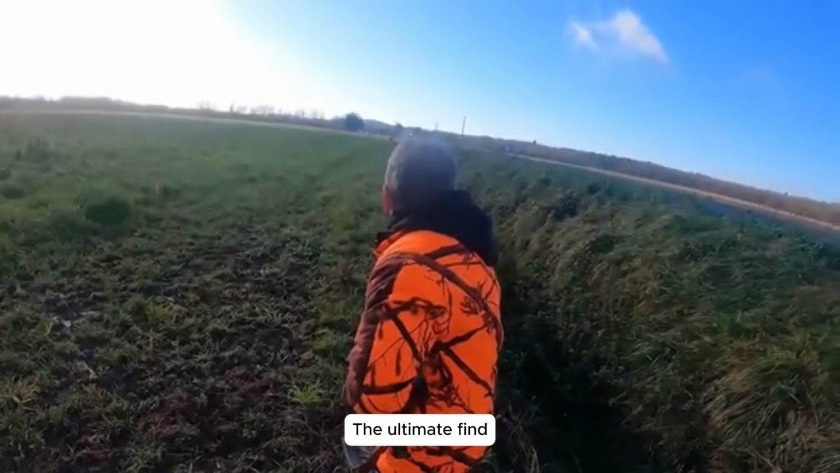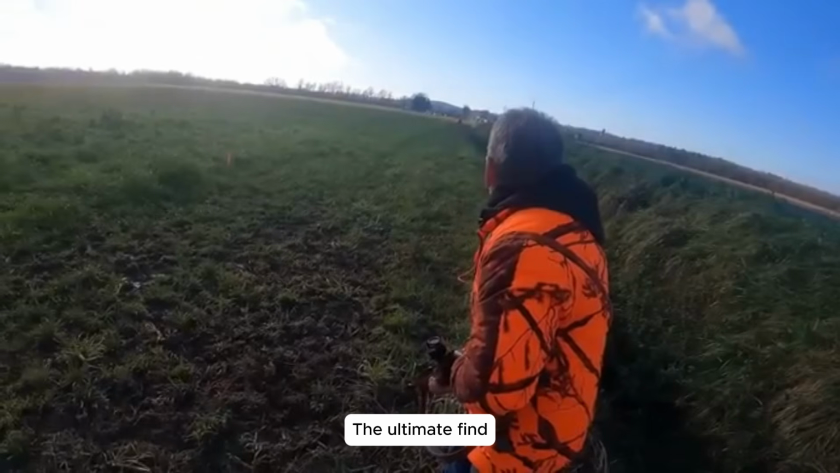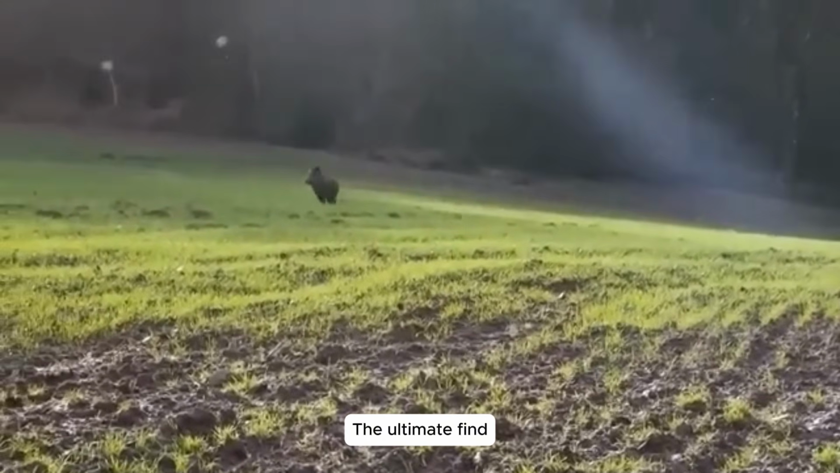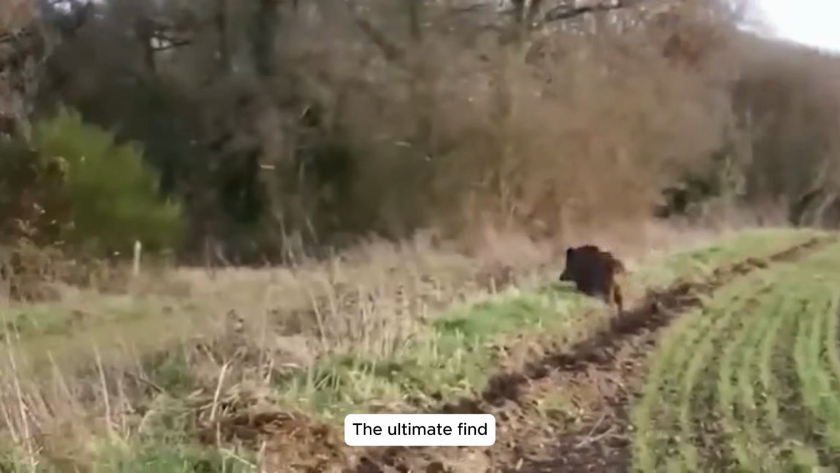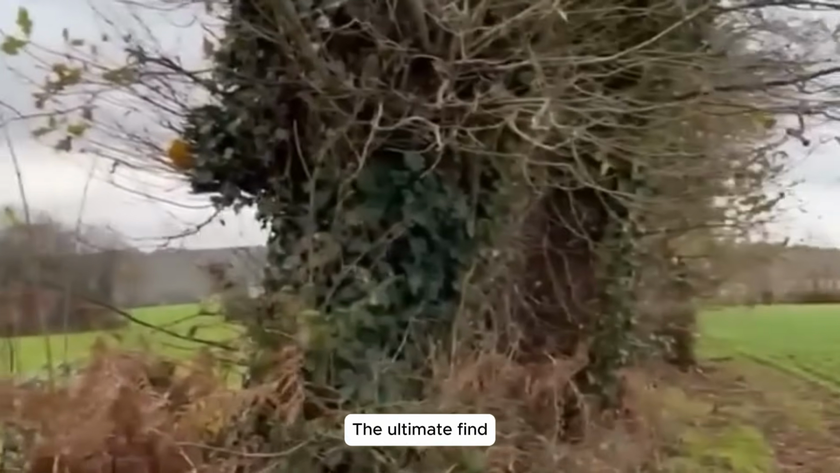Pursuit of a lone boar. A report of a lone boar to the south sent Thomas racing into action. Maneuvering his ATV with expert precision, he closed in on the target. At the perfect moment, his shot struck like fate, dropping the beast in its tracks. Every move was a testament to our commitment to protect the land from these relentless invaders.